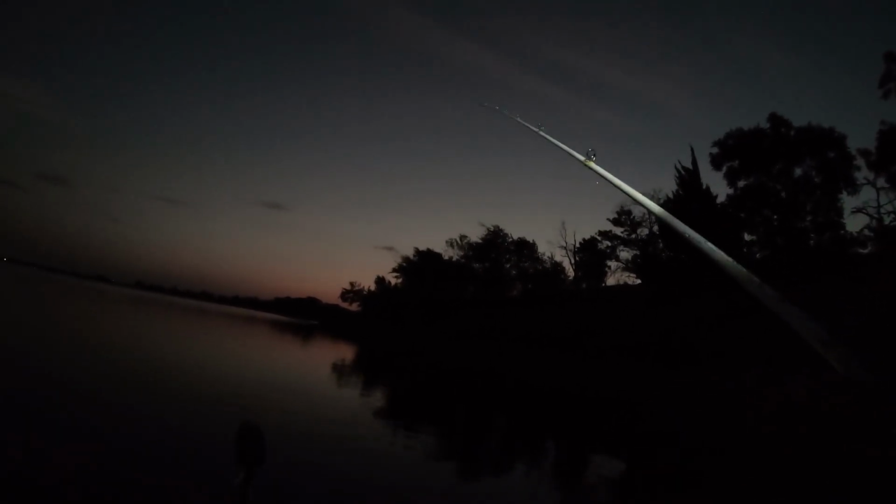This lake has a huge sand bass population. Huge. Good catfish lake. It's not super popular with the locals as far as bass fishing. There's so many good lakes in this area. It gets hammered, don't get me wrong.